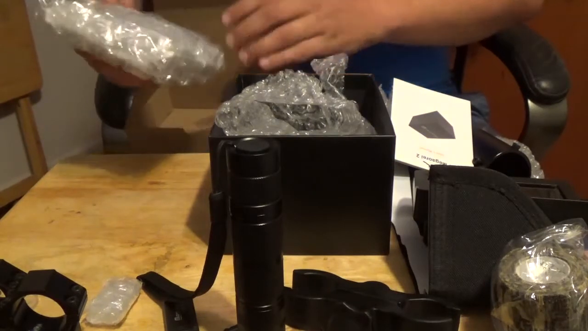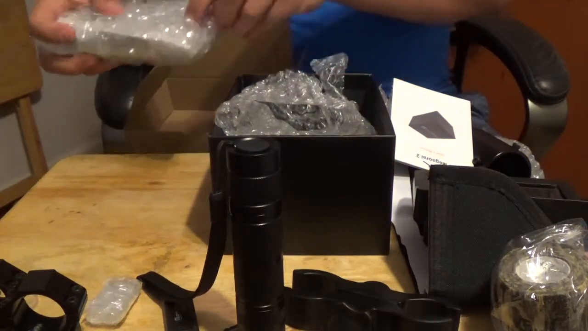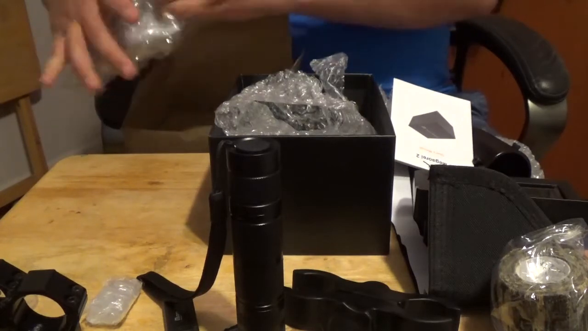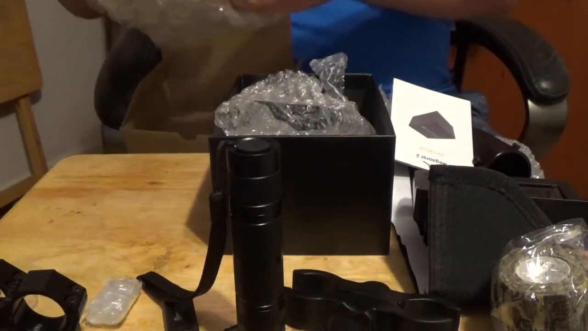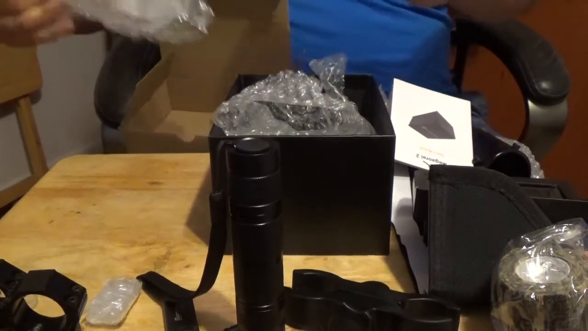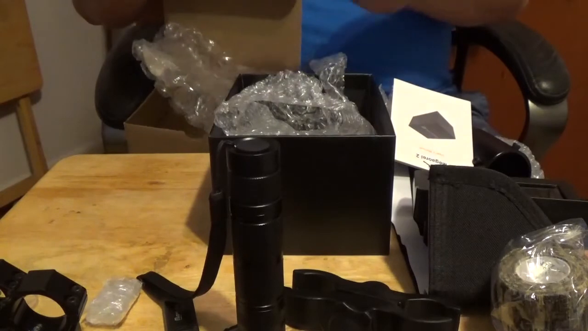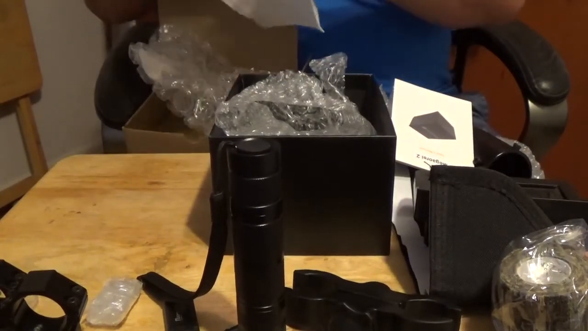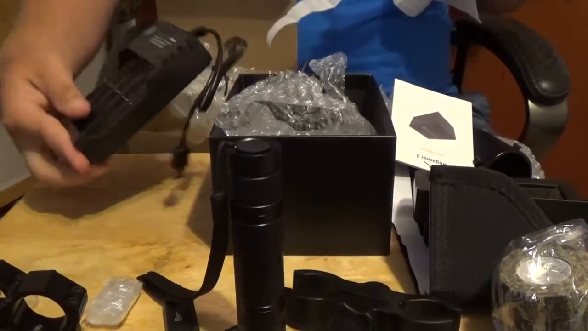Let's see. No, that's just the charger. Actually a decent little charger to be one that's just included.